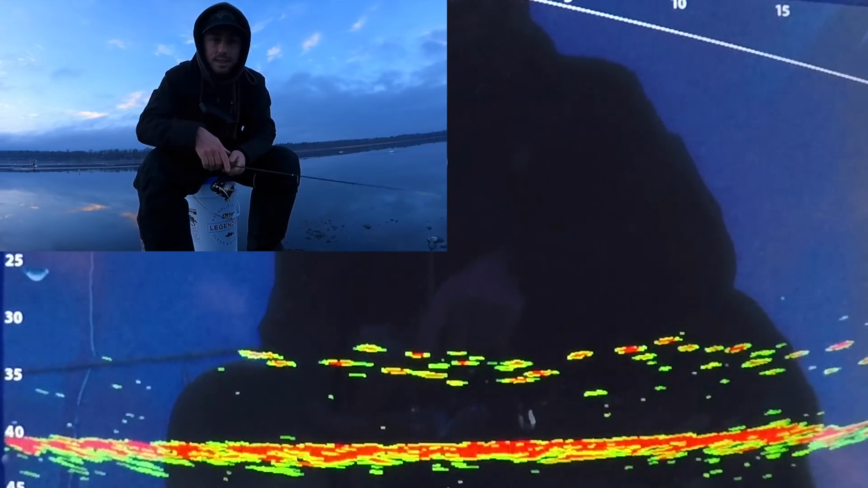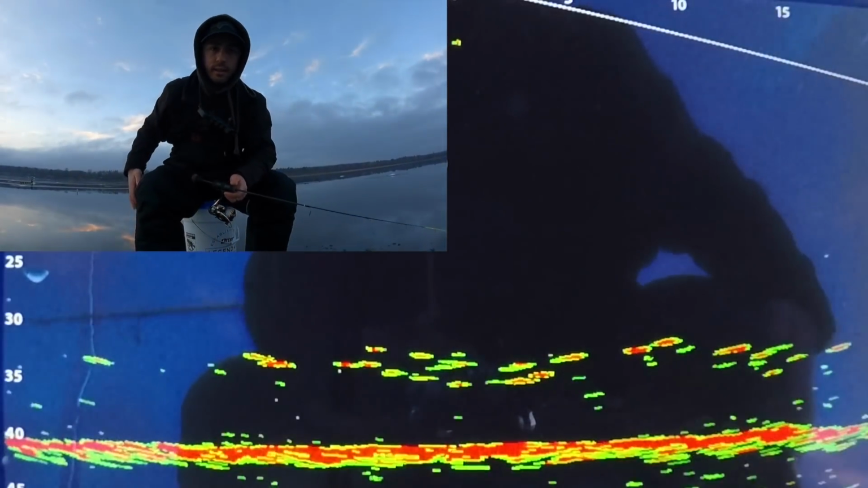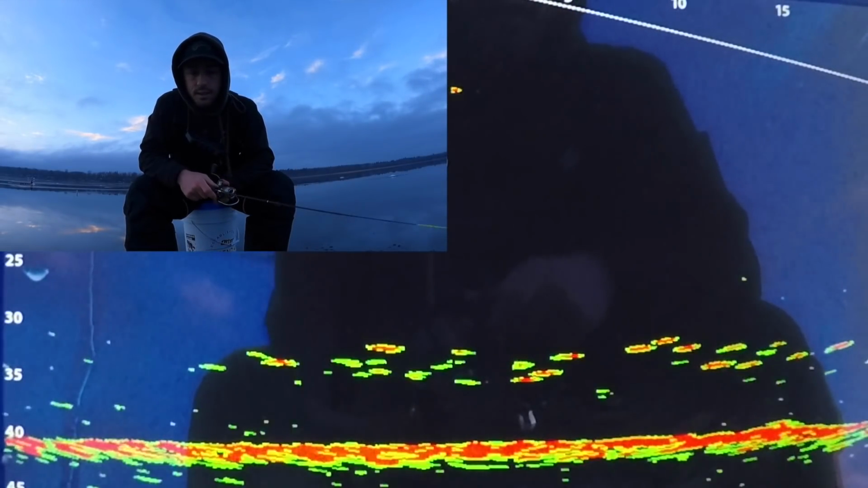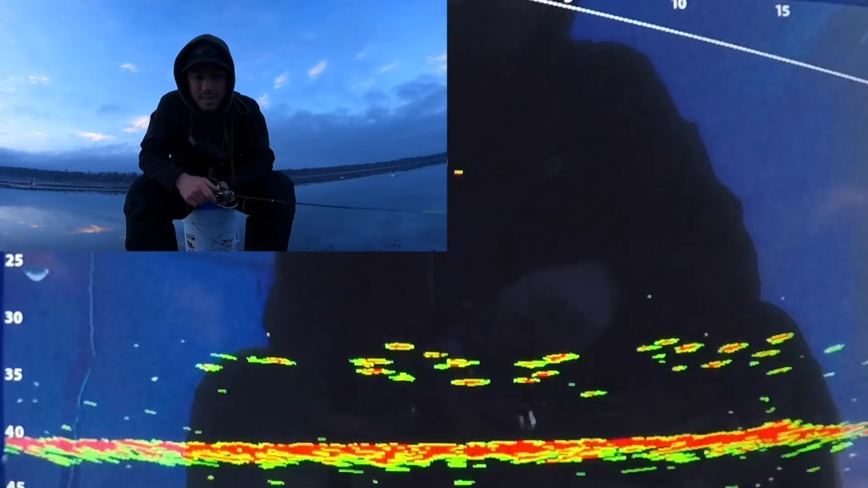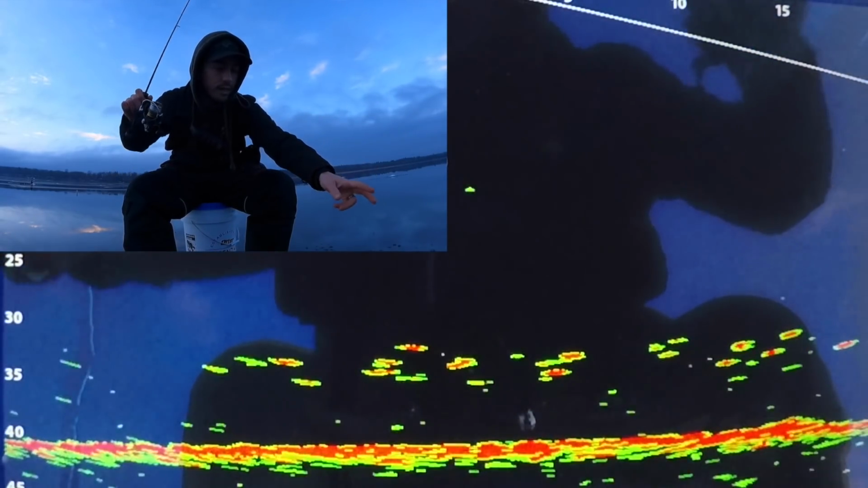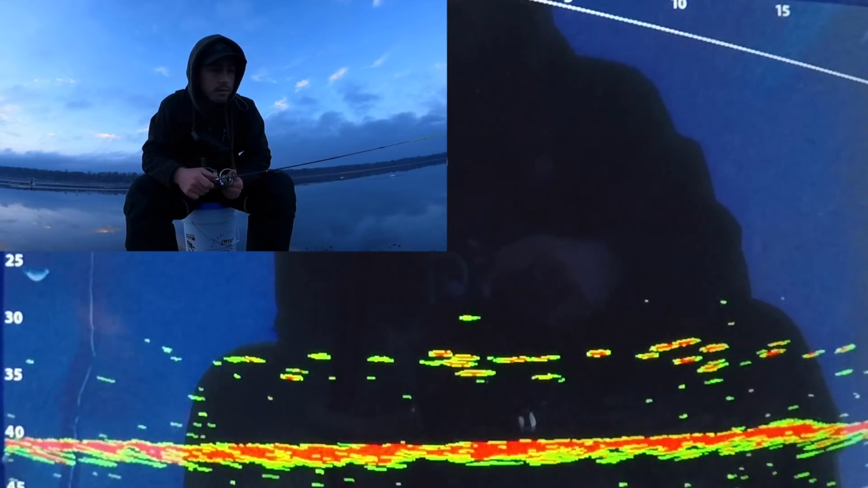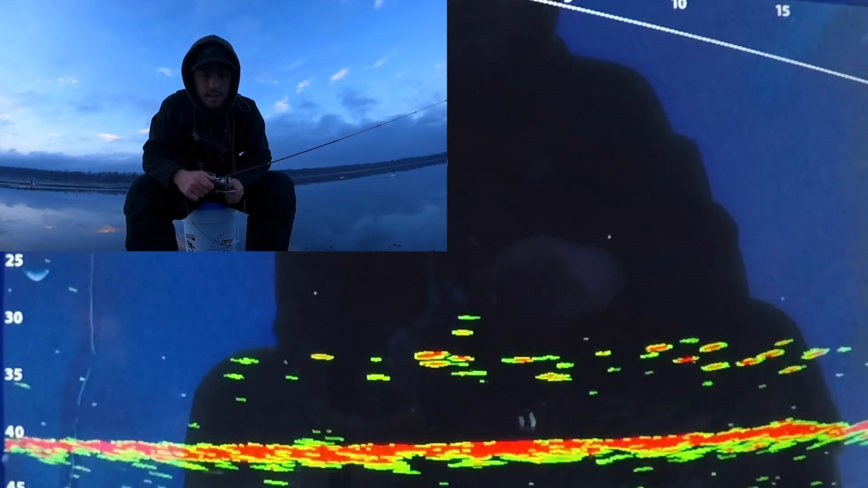I'll get right back down. Let's see if we can get another one really quick. I'm not usually a bucket sitter. I'm not a big fan of buckets, but I don't necessarily want to be kneeling in a giant puddle of water. Two really soft bites and then one that was just an absolute steamrolling tank of a strike.